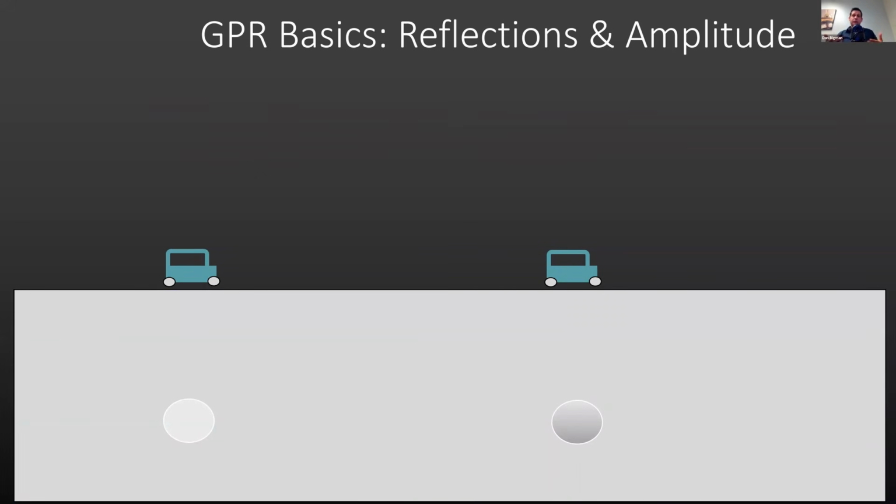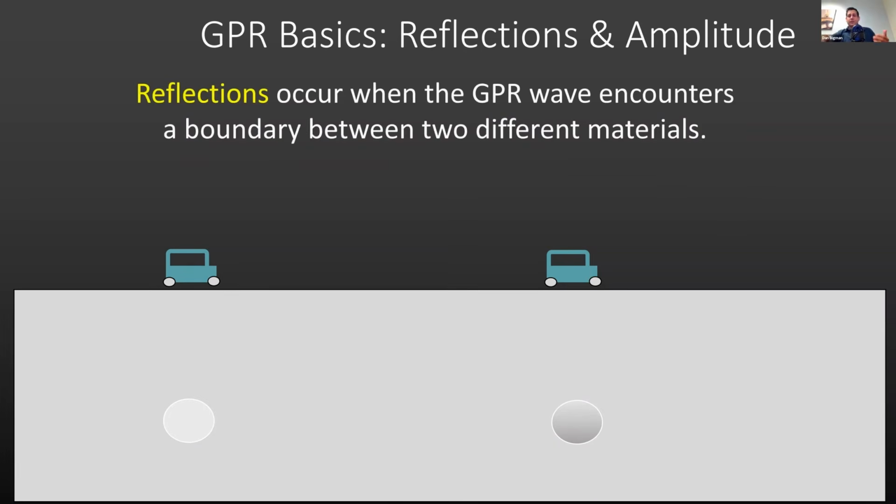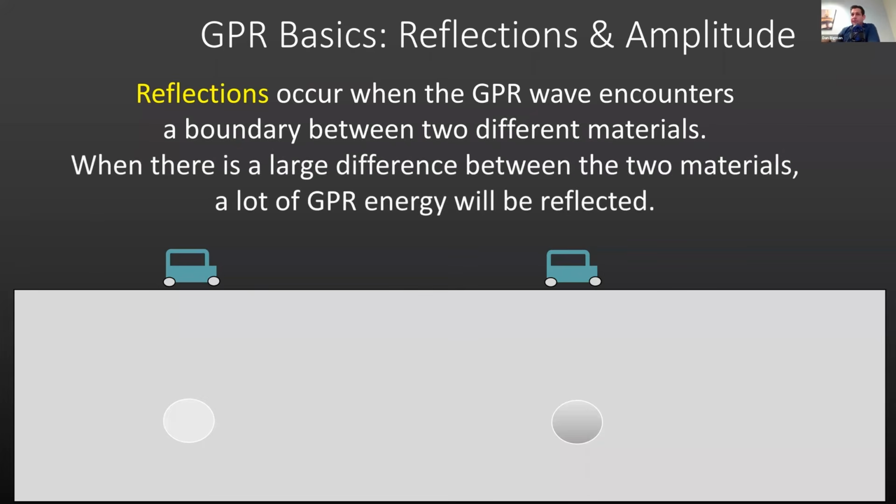Okay, reflections and amplitude, right? When it encounters a discontinuity, such as a plastic conduit filled with air versus a plastic conduit filled with water, what's going to be the difference in that case? Well, it's going to be a big difference in how much the GPR actually records. So reflections occur when the GPR wave encounters a boundary between 2 different materials. When there is a large difference between the 2 materials, a lot of the GPR's energy will be reflected.